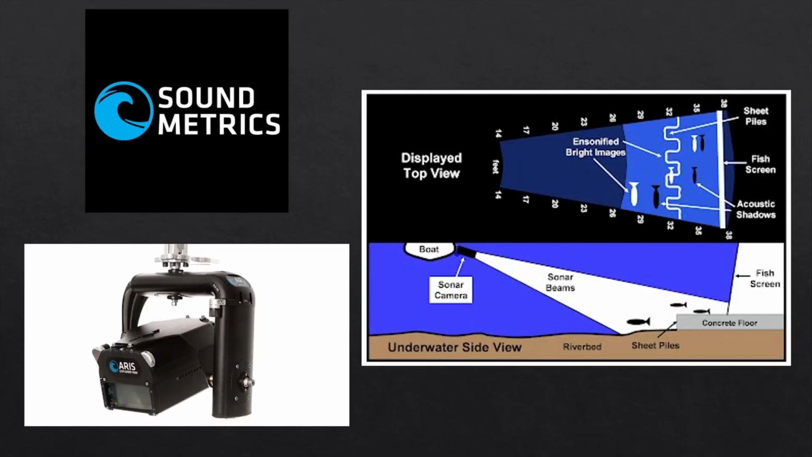The equipment used to capture the sonar footage is made by the company Sound Metrics. The Aris camera used to capture the sonar videos shown here is part of their Explorer series. The Aris camera was provided and operated by Jenna Bloomfield from the La Crosse, Wisconsin office of the United States Fish and Wildlife Service.